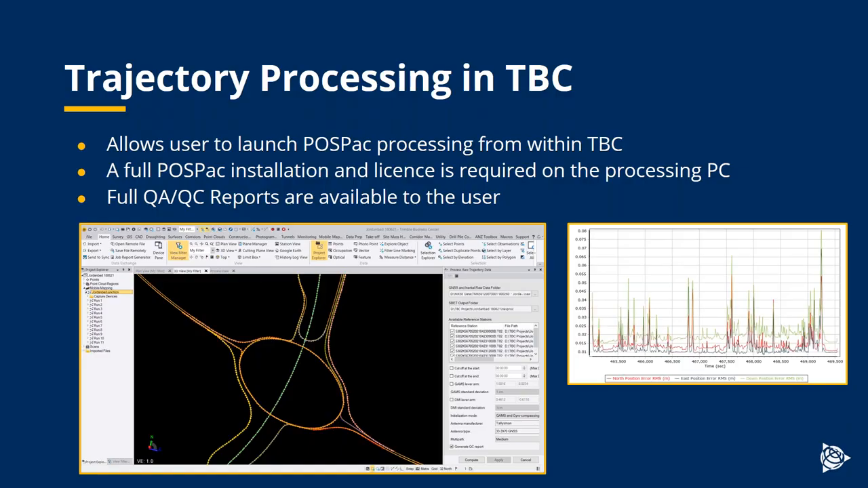So you can now process your trajectories from inside TBC. It does still require POSPac to be installed on the computer, and it requires a POSPac license, but it means that you can run your trajectory processing from within TBC without having to leave TBC.